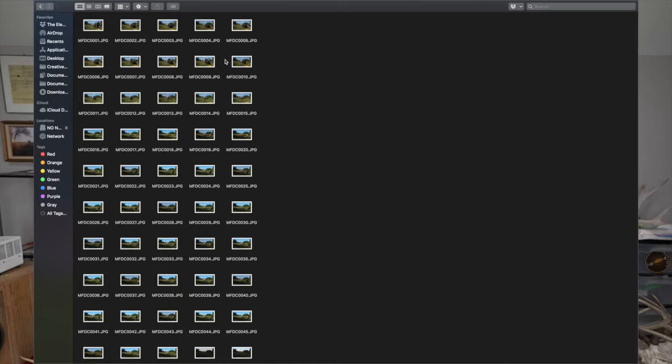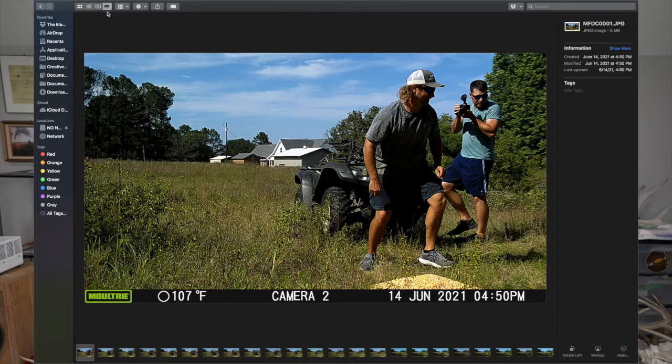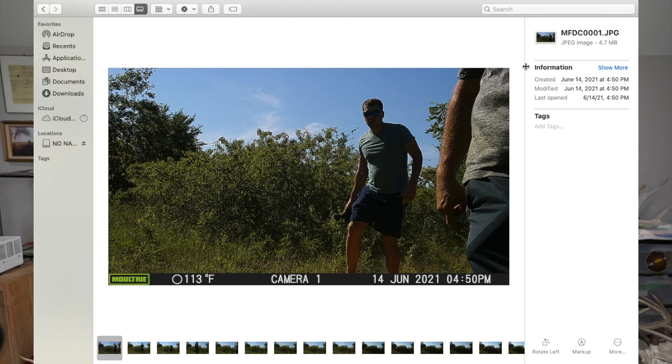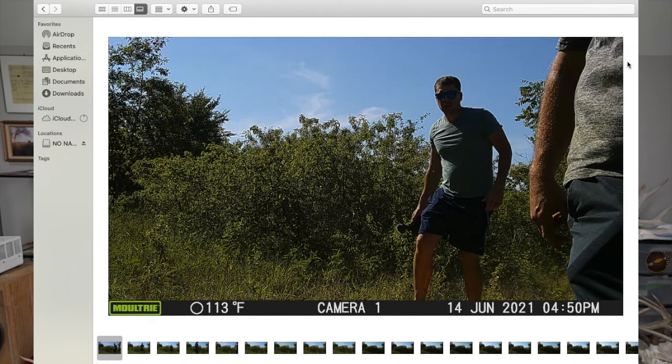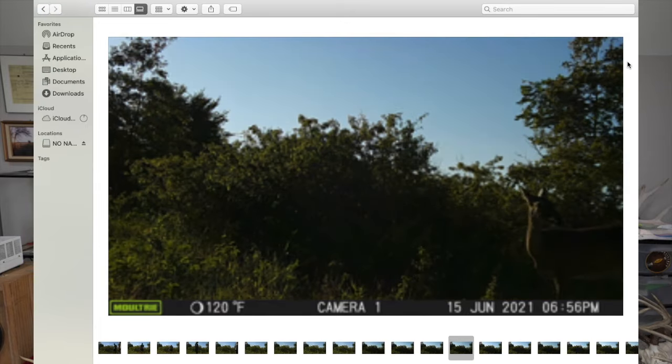So let's go ahead and open these bad boys up. Okay, I'm going to go full screen. There's a guy. 113 degrees. Woo! 107 degrees over there. Oh, that's interesting. A little bit of discretion there. All right, so we're going to start the 1,000 count at the first deer picture. You want to do that? Sure.